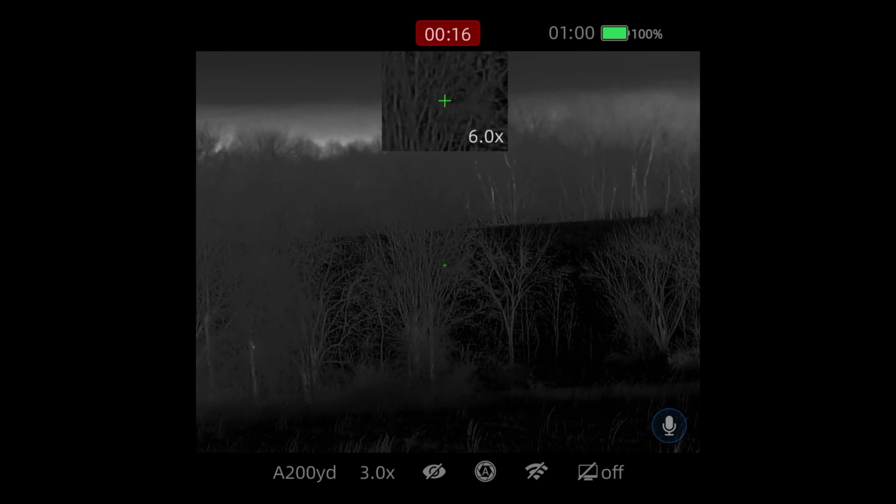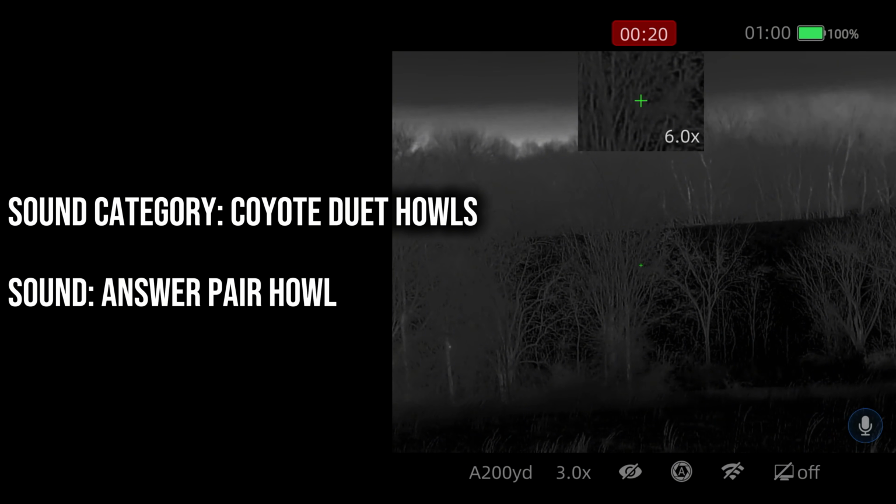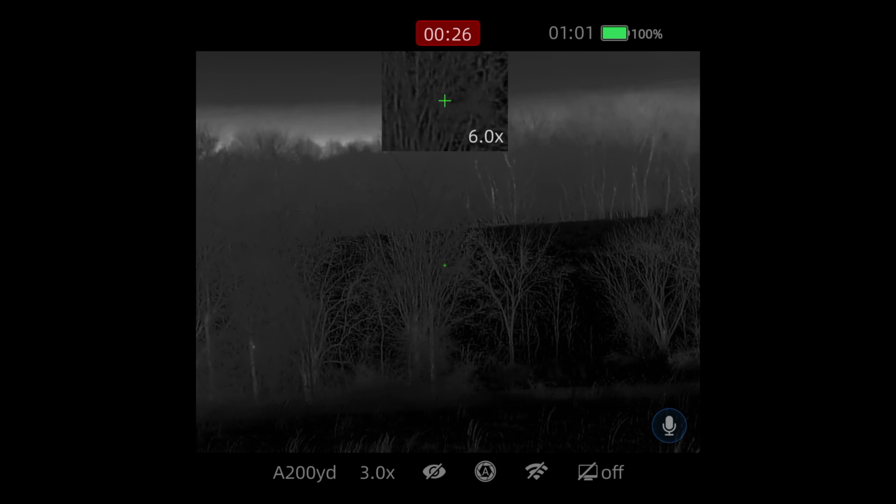I'm gonna try answer pair. It's not really the way we want them to come in from, so if we get a clear shot to the next hillside, we may have to take it.